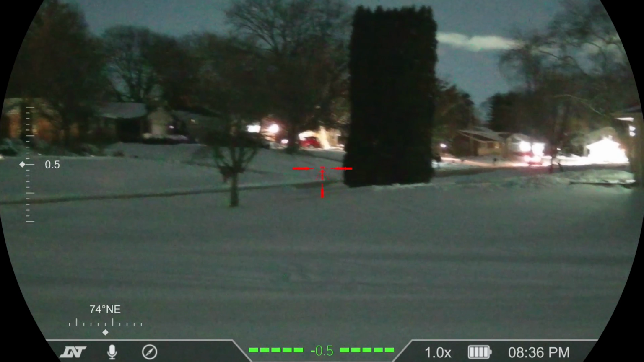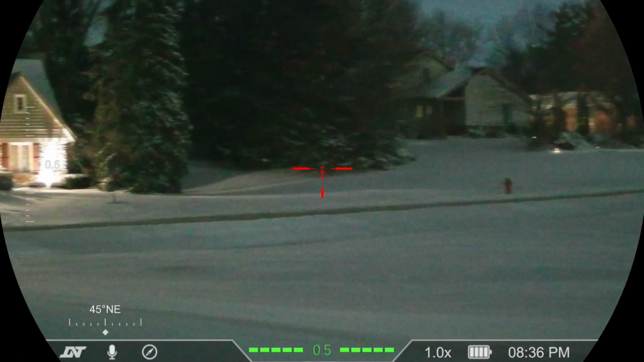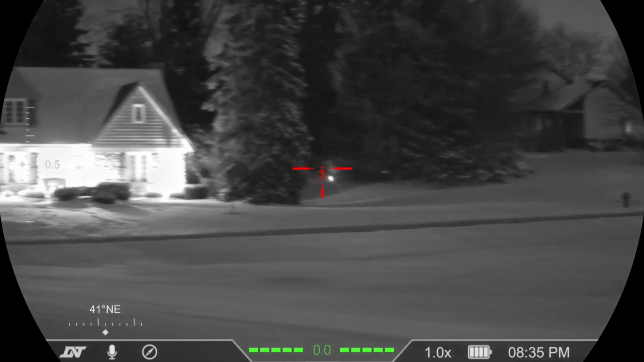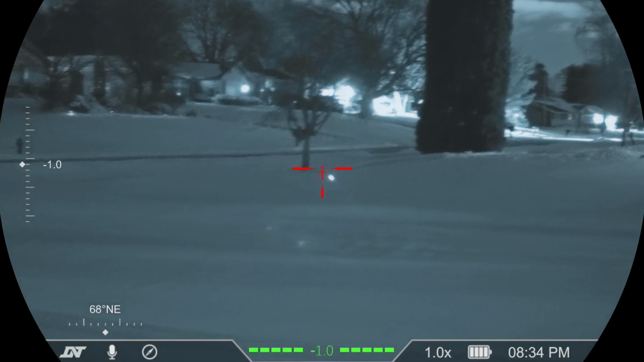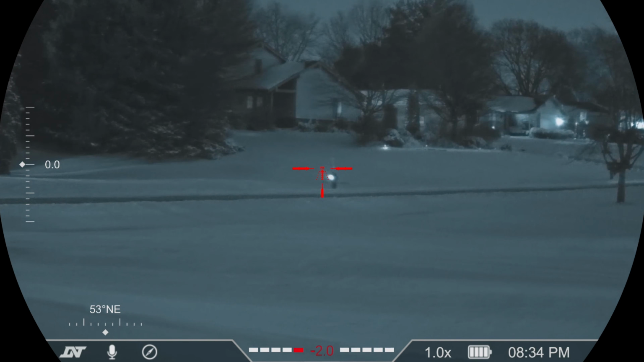And so what's also cool is at nighttime, you have a couple different color modes. You can use the full color mode. You can use the black and white. You can use the green phosphor, and then you also have the white phosphor. I personally like the white phosphor. I just like the way that looks, and it looks the most pleasing to me, but you can pick what you like the look of best.